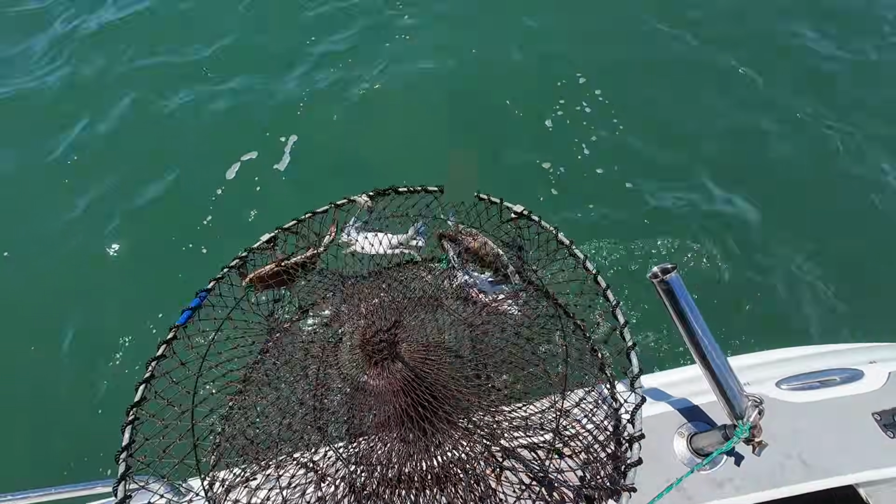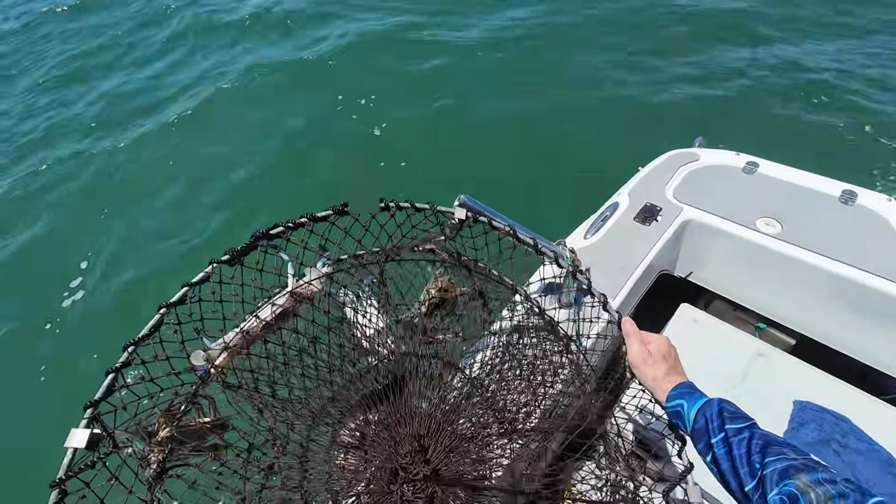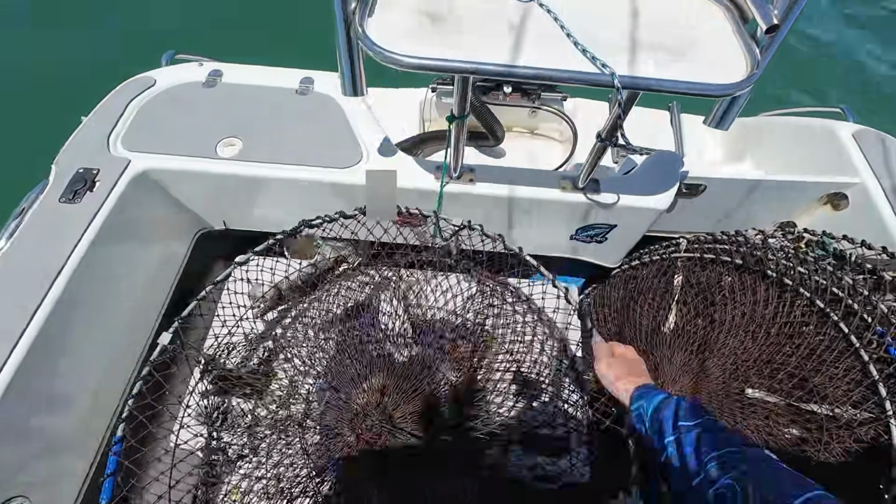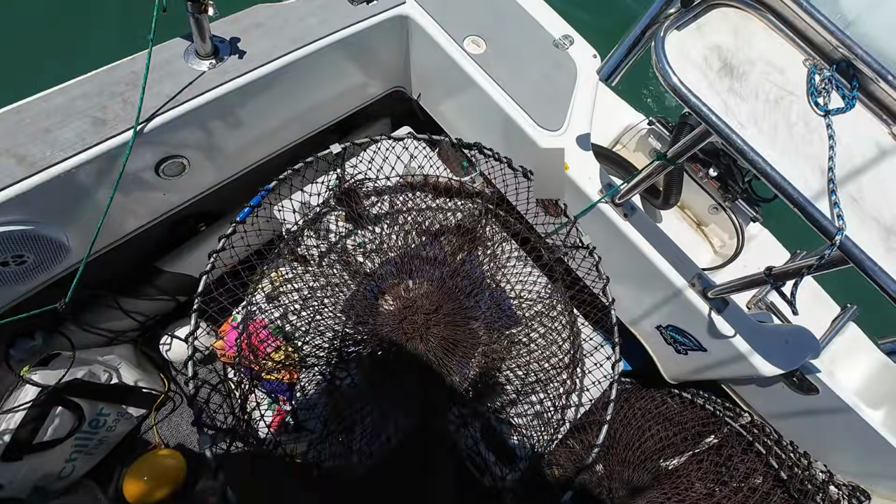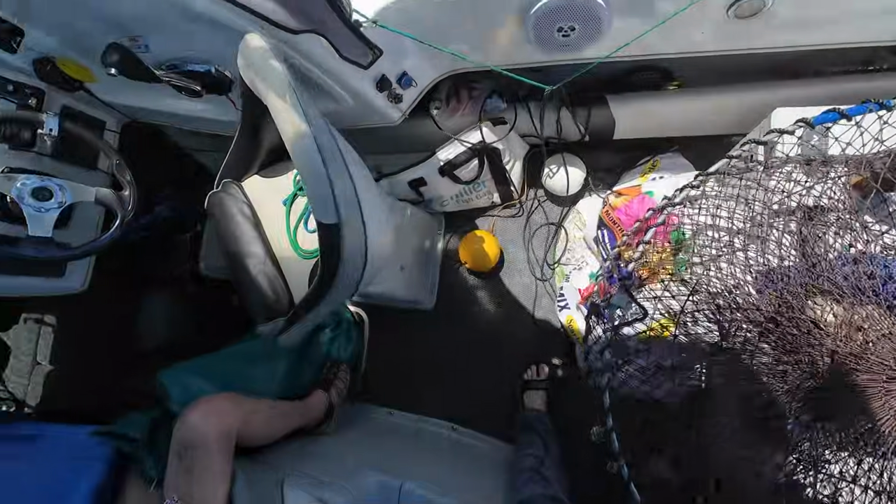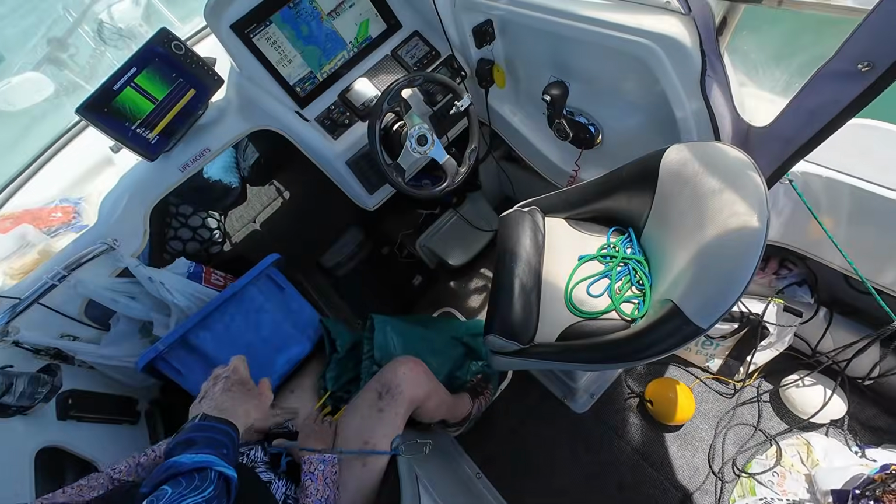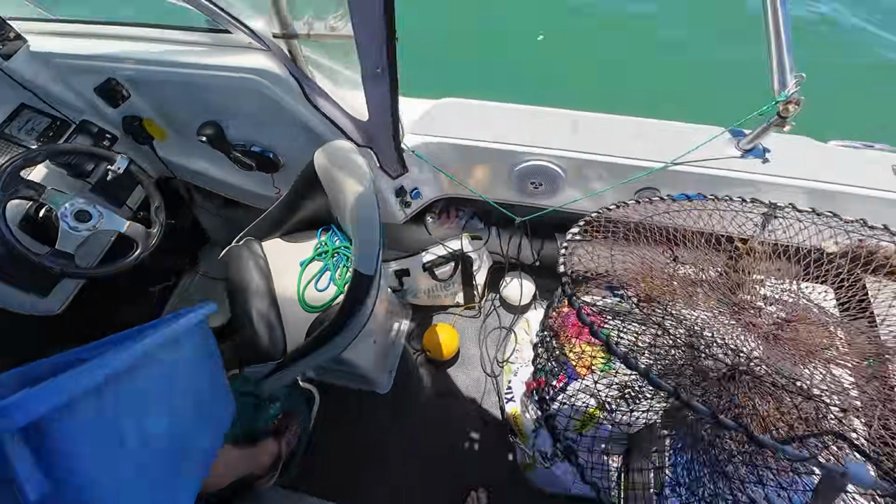Oh, I've got a couple. I do. I think we've got two keepers and one maybe, and a female. Oh, I've got tubs handy. I might just tip them out in that tub. Thank you.